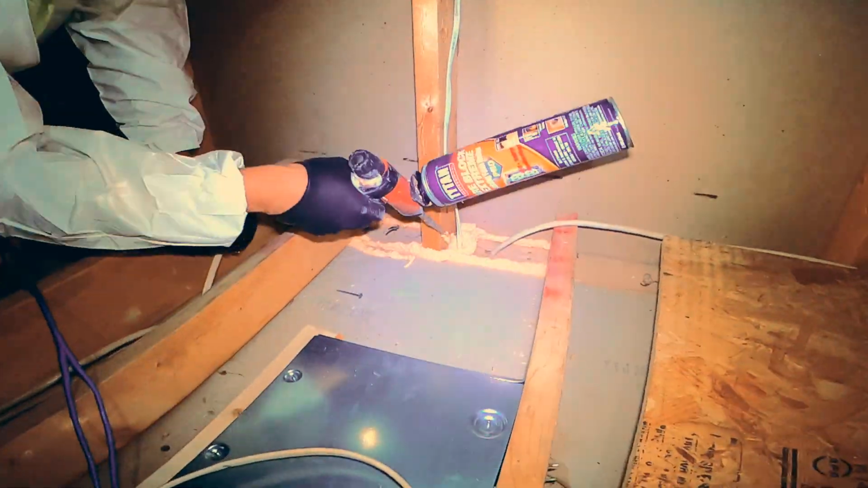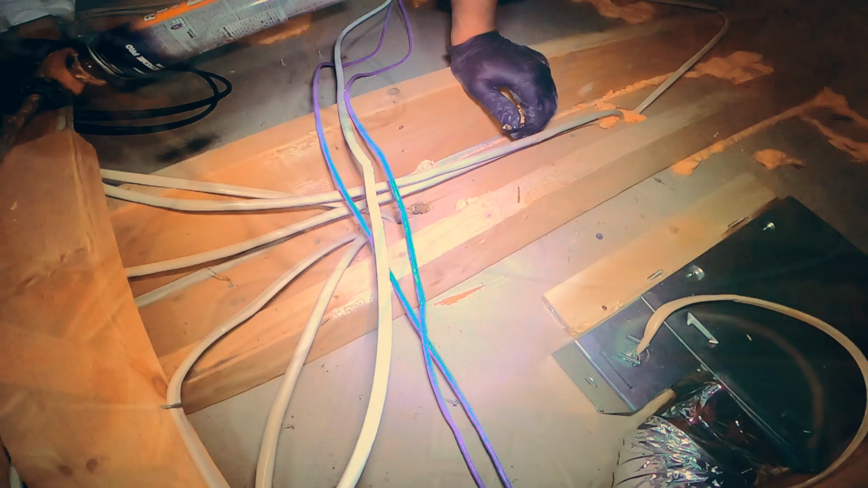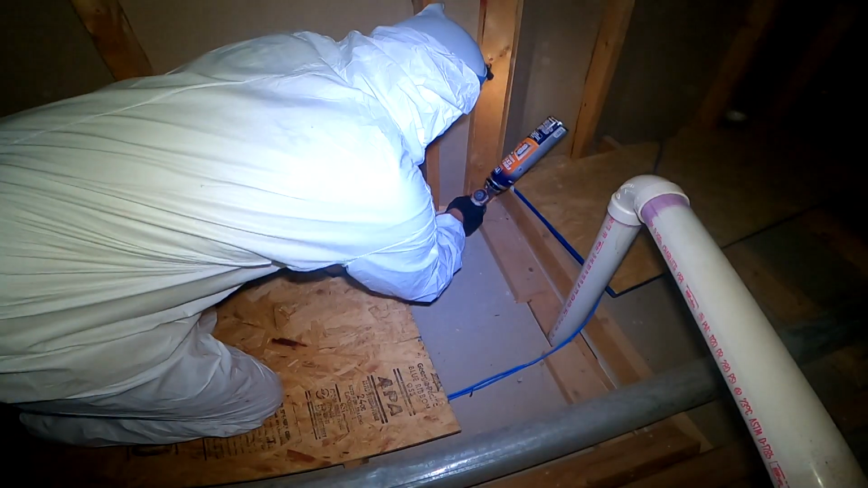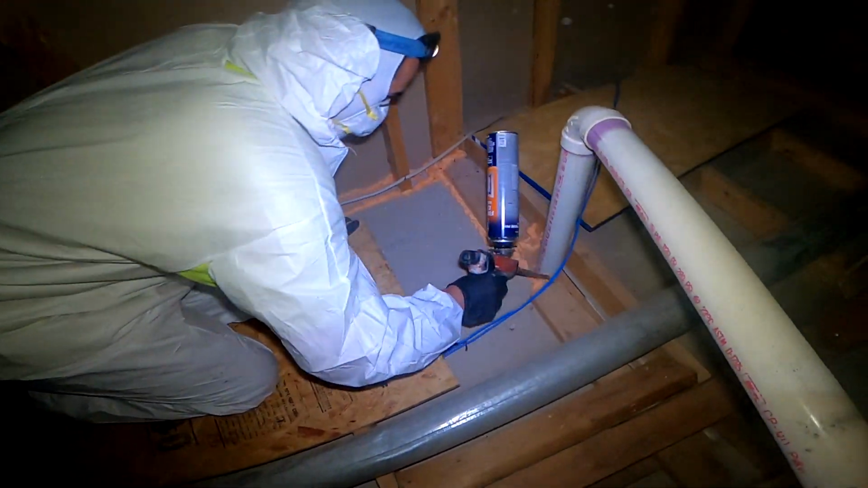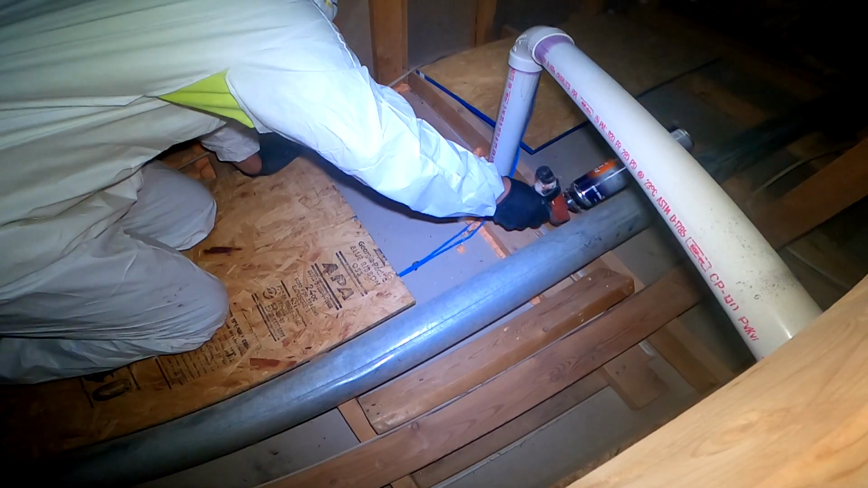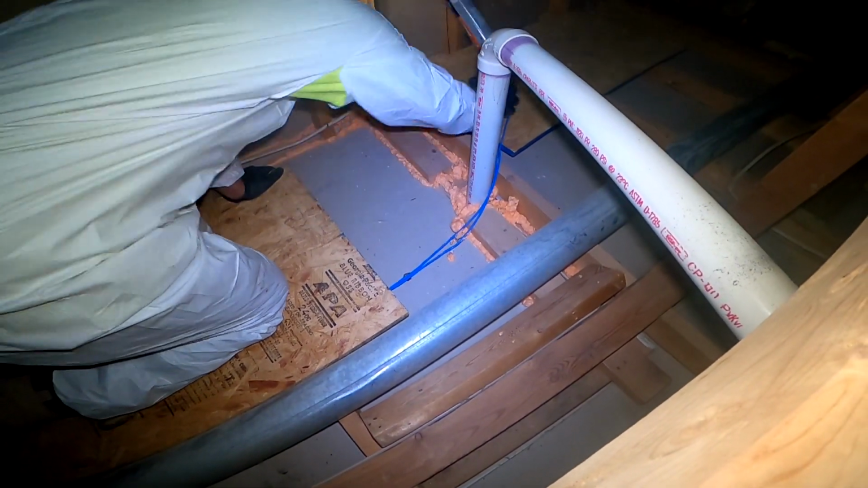Of course, in your situation, we just have to move the insulation out of the way when necessary to get to the right spots. But you can see the idea here. We're sealing up all the holes, crevices, cracks, everywhere where electrical runs down through walls. This is a plumbing penetration in this particular house. You could see how we seal around that because, again, as we discussed, we just want to make sure we disconnect the attic from the inside of the house.